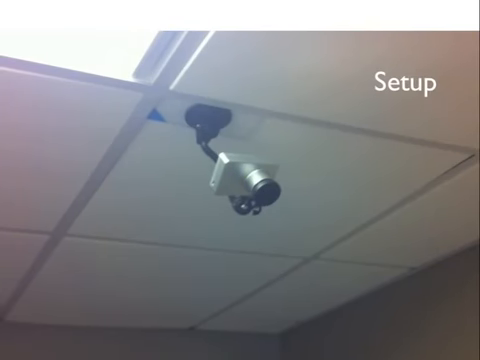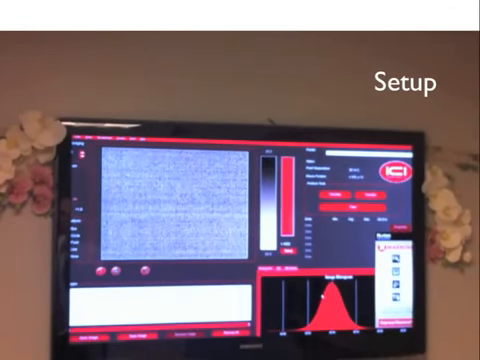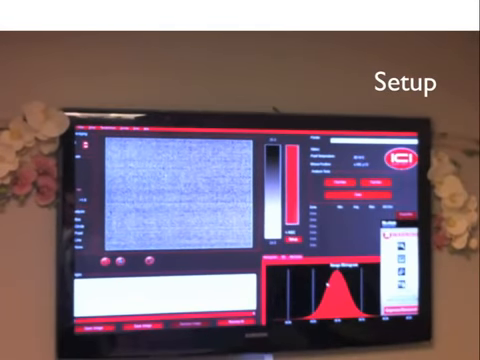The setup included an ICI infrared 7320 camera temporarily mounted to the ceiling facing the acupuncture table. A large flat-screen TV was placed on the wall so the acupuncturist could see the video as she needled the subjects.